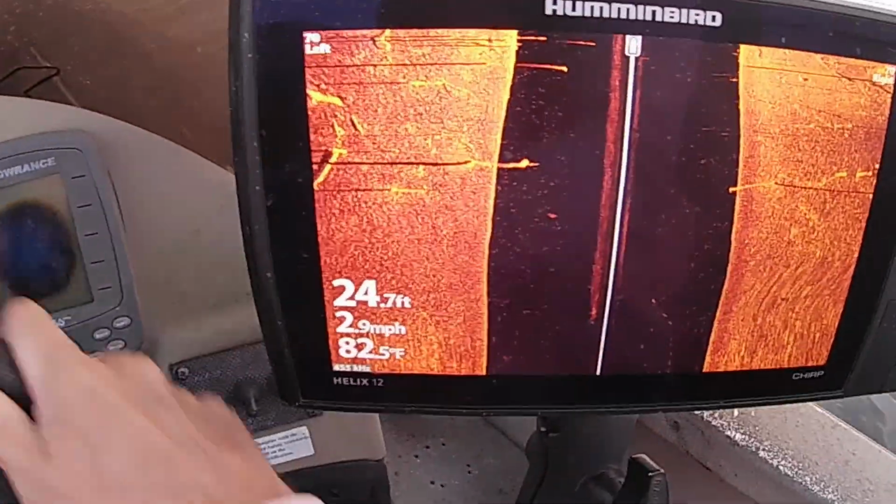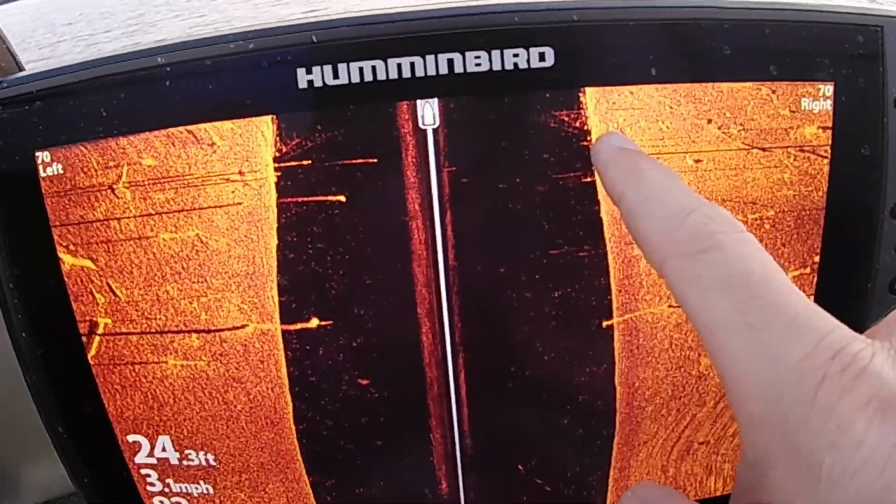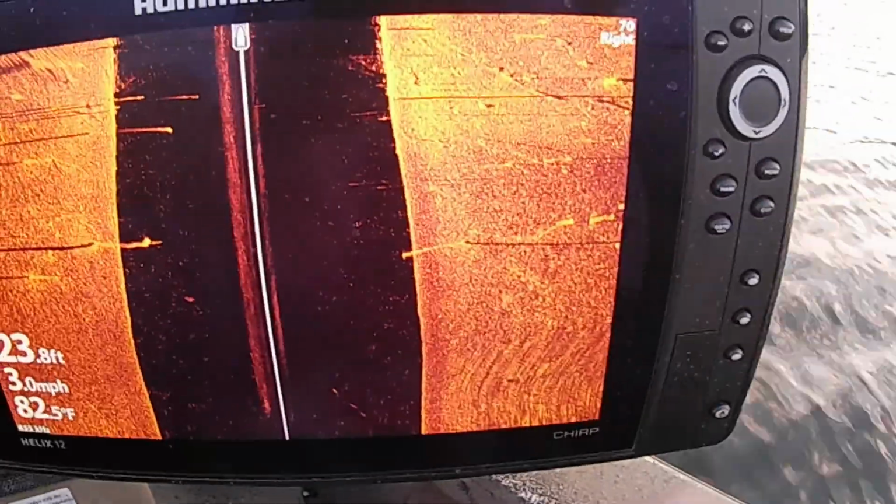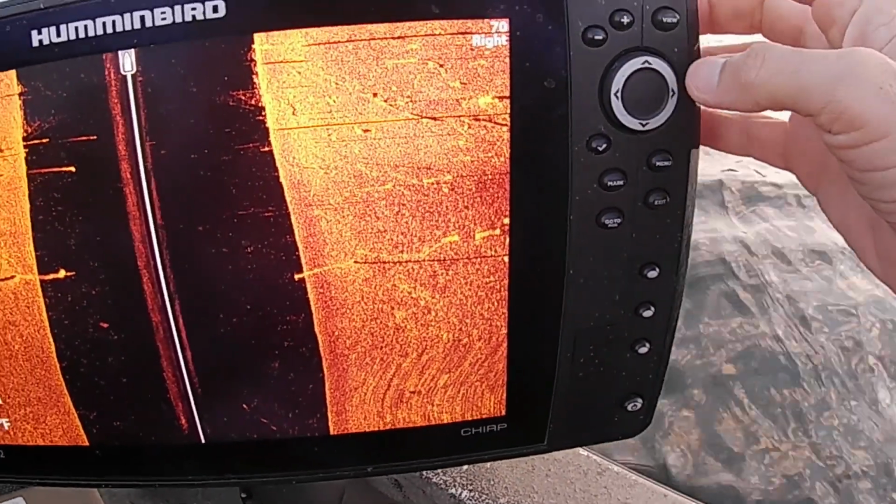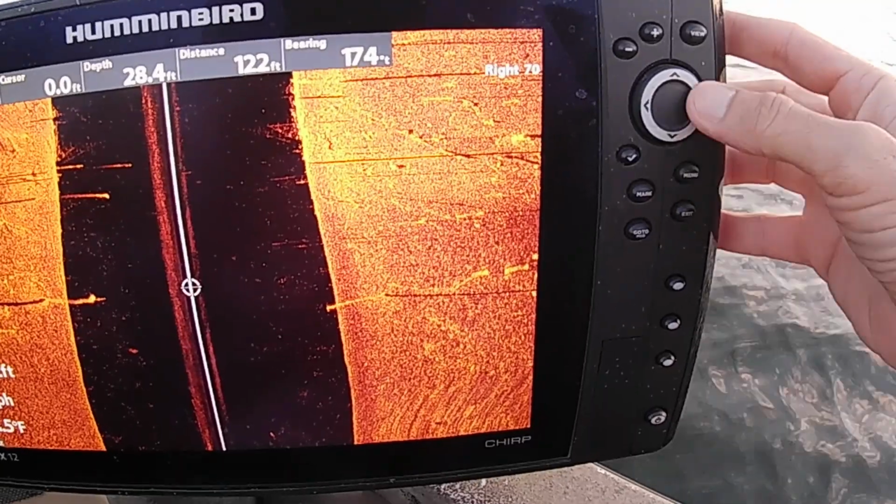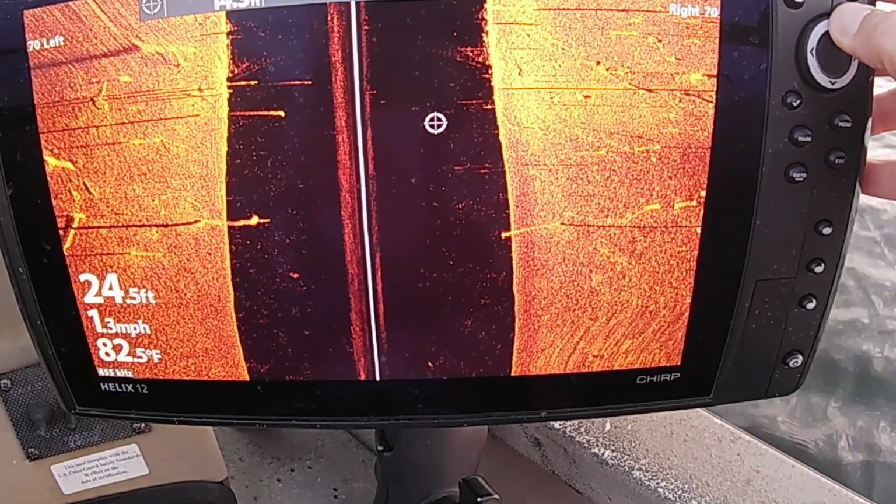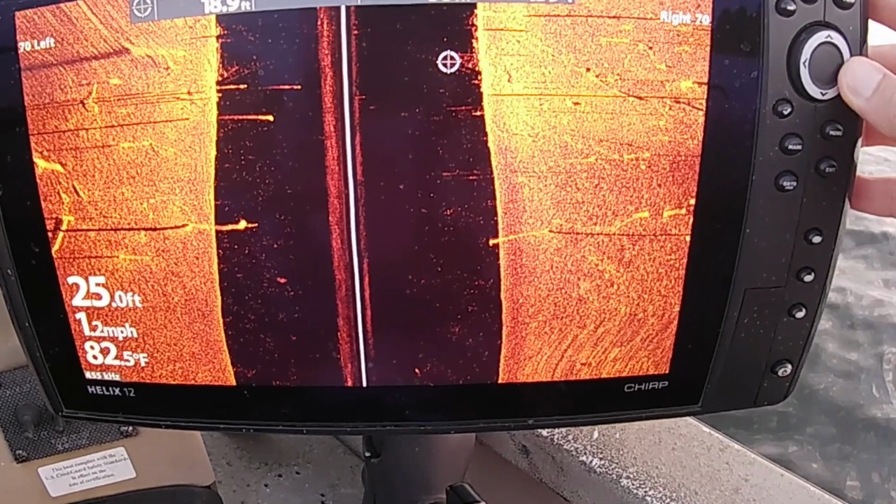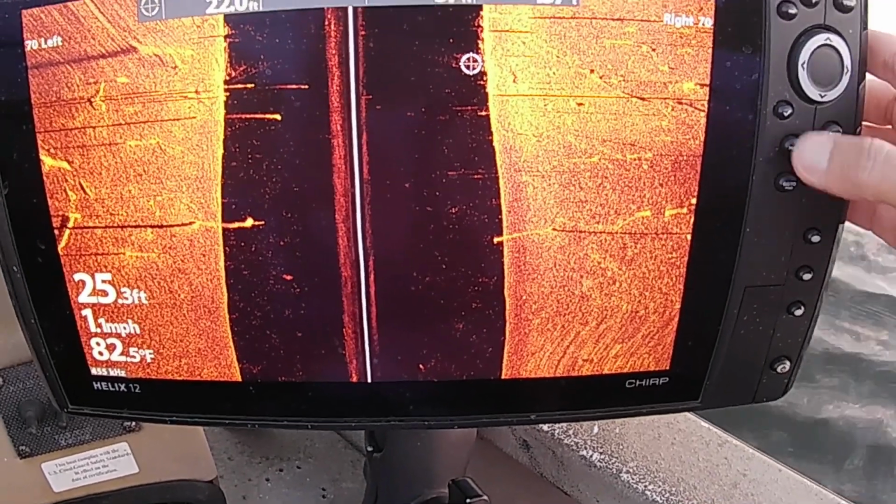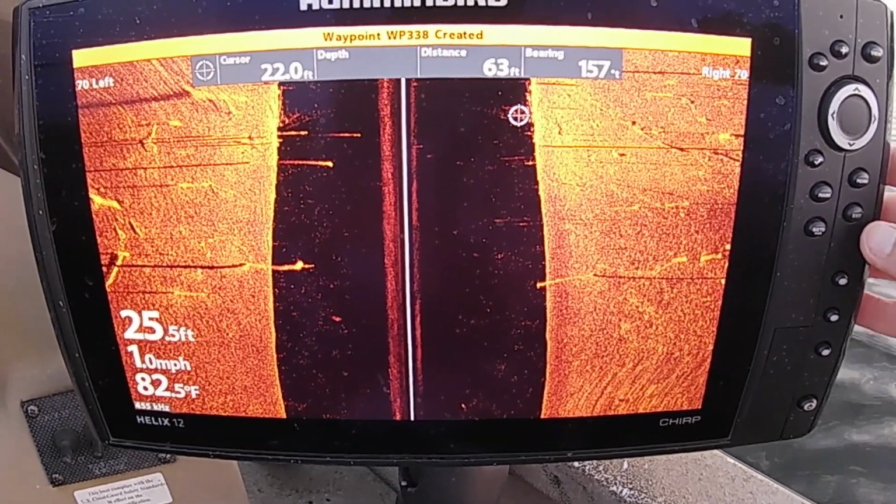Now it's full moon. There's a lot of something right in here. Hey, that's some brush or something right there. We'll go ahead and mark this over here. So let's see. We'll go here. Go here. Go here. And we created us a point there, so we'll know where that spot's at.